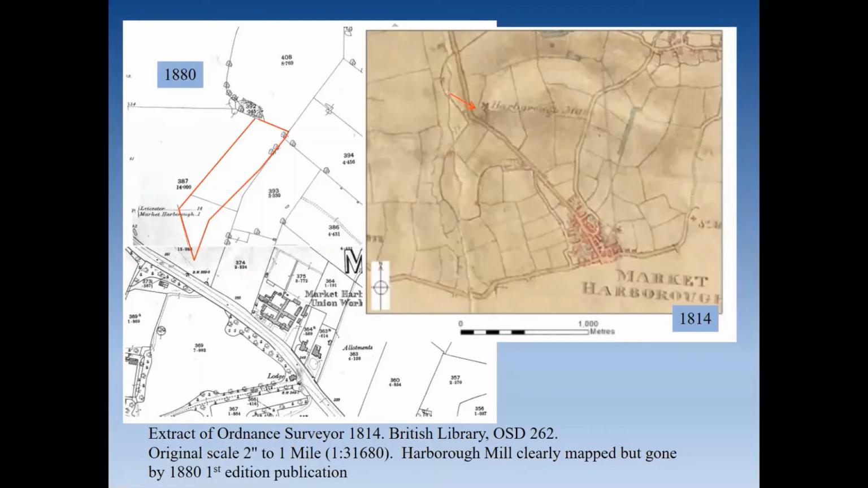Now, these 2-inch maps are all available from the British Library in digital format, and we're going to post some links to those online so that you can actually go and have a browse. They are a little bit difficult to find because each map simply has a name, and it might not actually be the name that you're expecting.